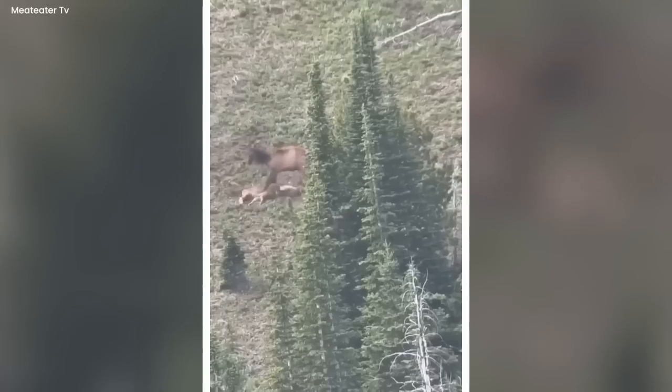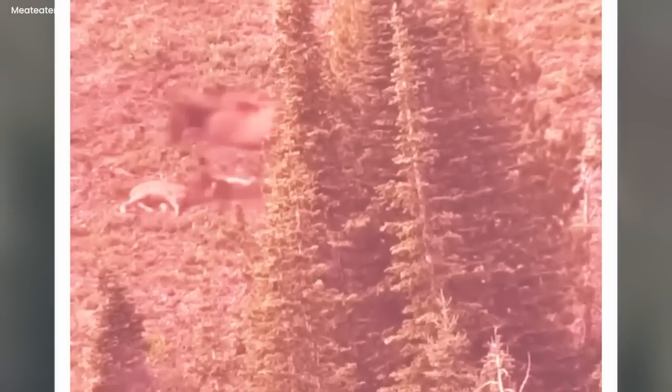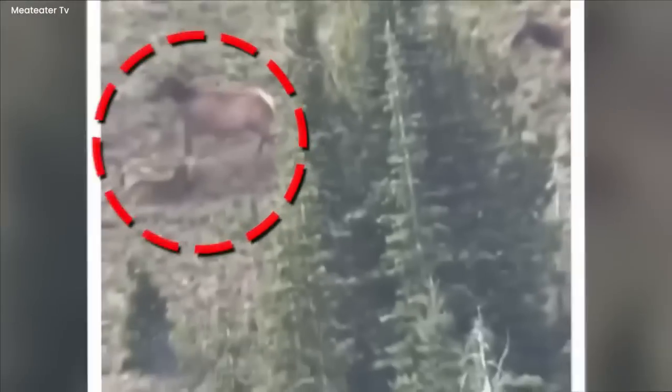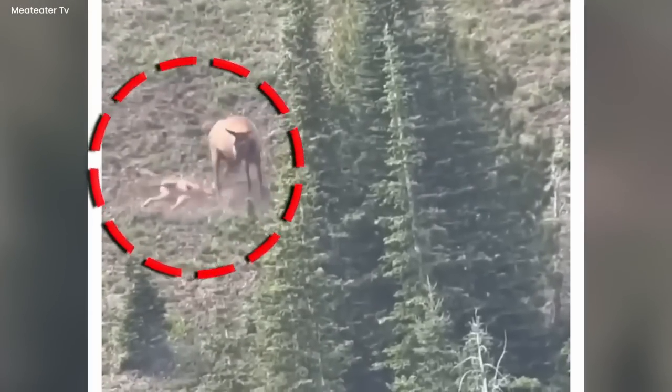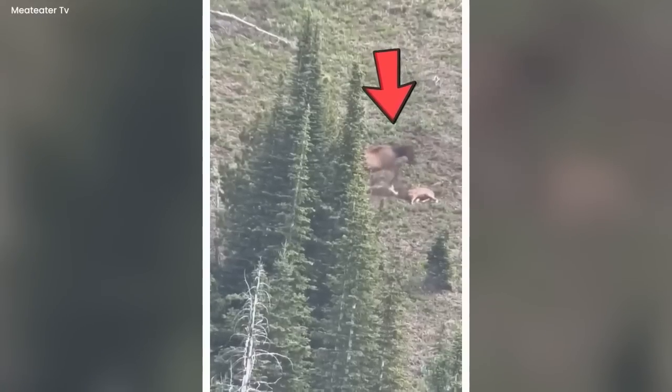It was devouring a baby calf, and the mother elk valiantly engaged in a fierce battle to save her offspring. This video unveiled a profound mystery. The depth of a mother's love for her child, even among animals. In this brief yet impactful clip, we bore witness to the mother elk's unwavering determination to protect her young.